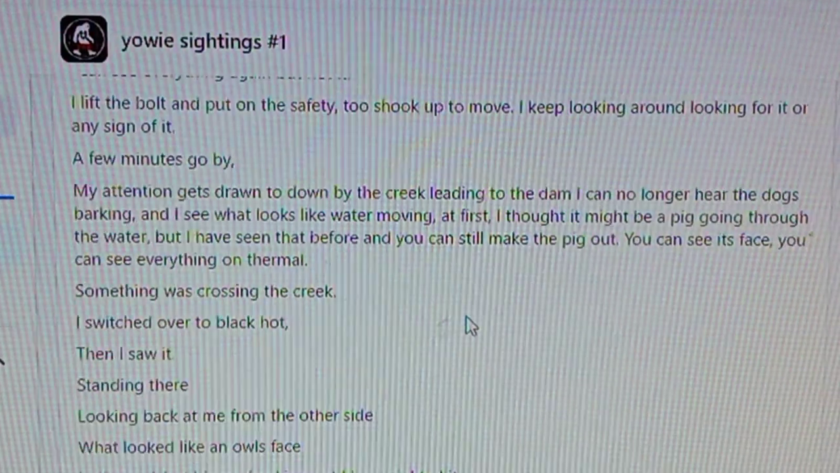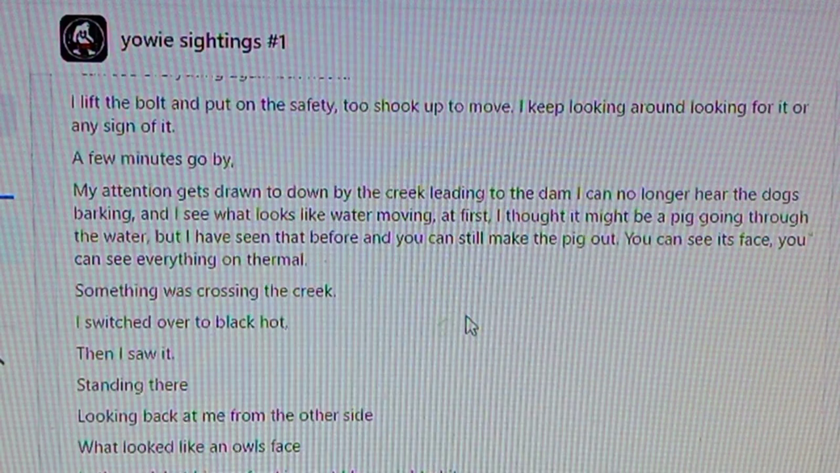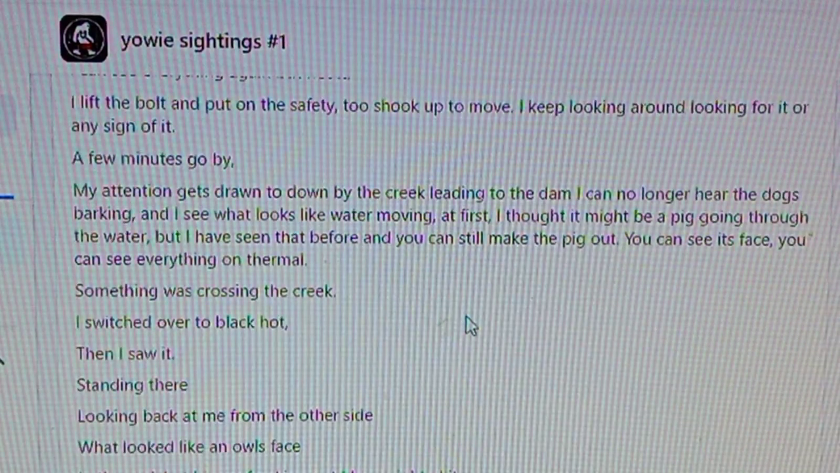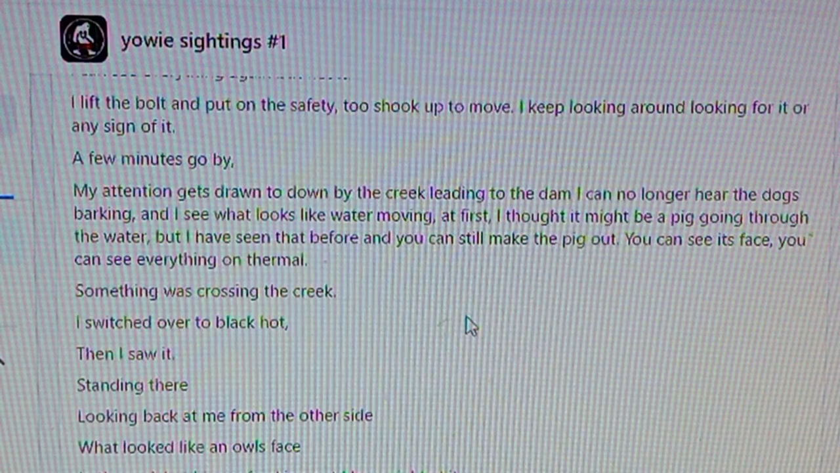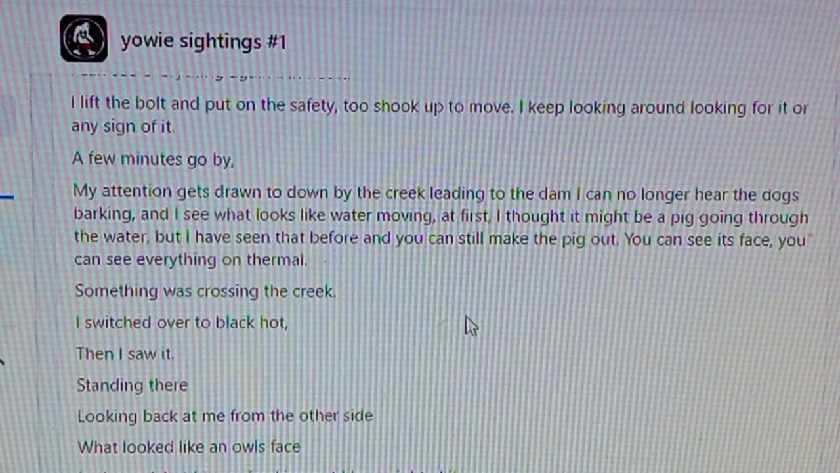I switched over to black hot. Then I saw it standing there, looking back at me from the other side. What looked like an owl's face in the thermal, but bigger. Freaking out, I laser sighted it.